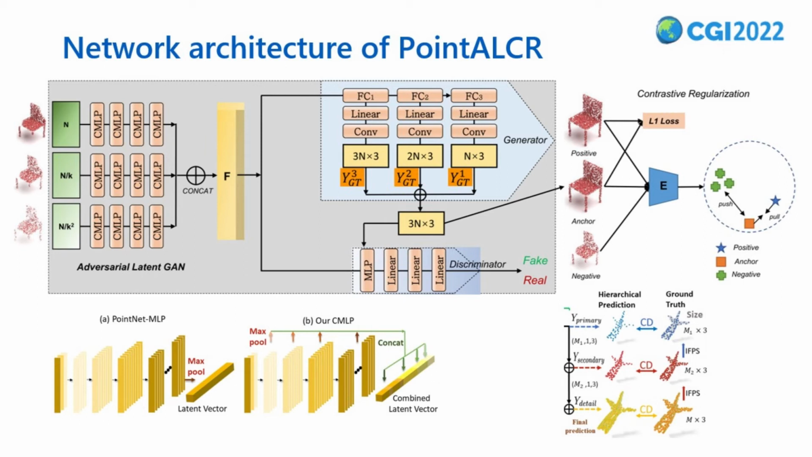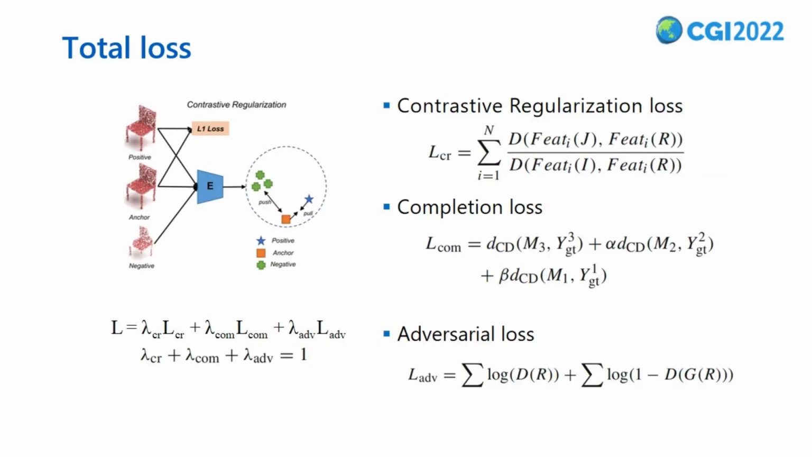Finally, we concatenate the 3 predicted point sets into one final set with 3 endpoints as the final complete set. For the discriminator, it takes the final complete set and then concatenates the latent feature vector f as input. Then, we put the combined feature into a PointNet MLP with several linear layers to distinguish the distribution of the target point cloud.